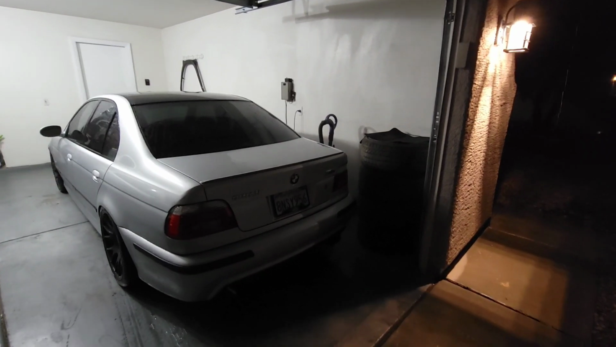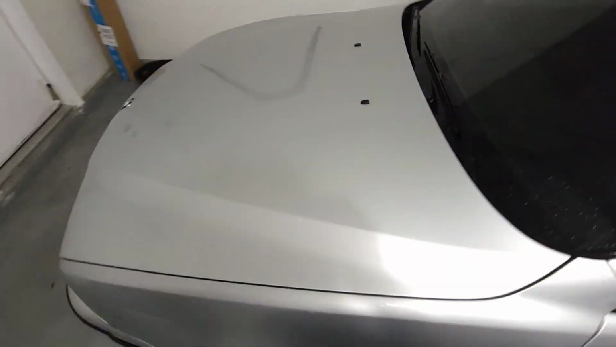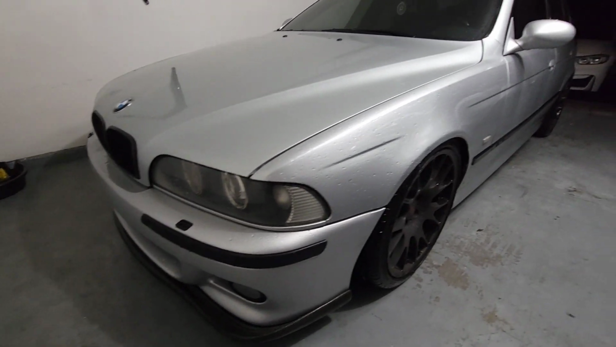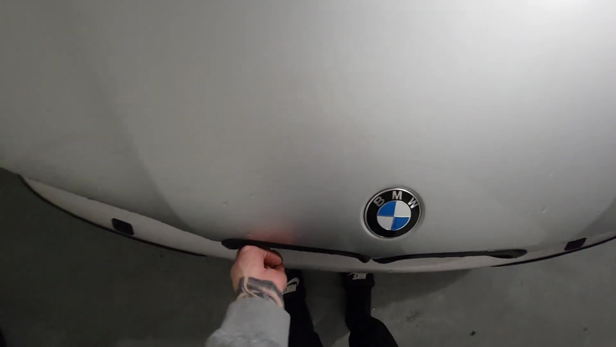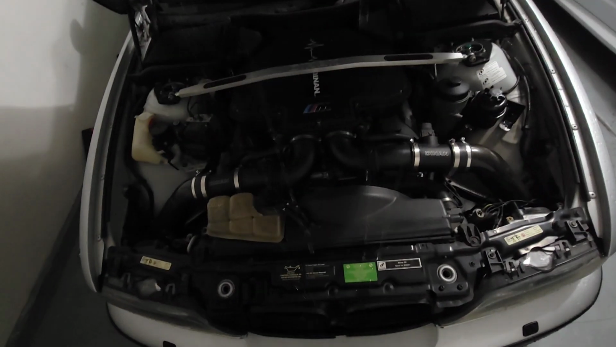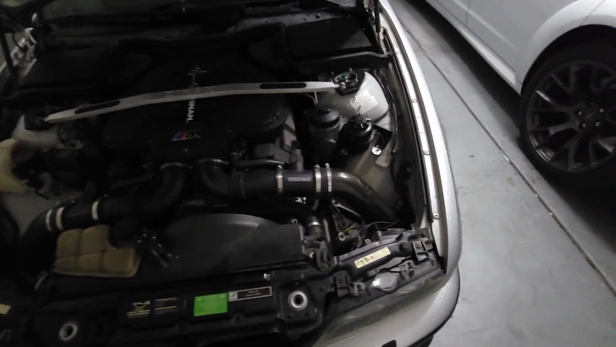The M5 is back home. This thing is drenched with water. It's got mud all on it now, but this thing needed a bath anyway. Sheesh, this thing was filthy. It did get a little bit used in that rain. Pop the hood, see how everything's going down here. Oh, we're good. There's nothing wet in here.